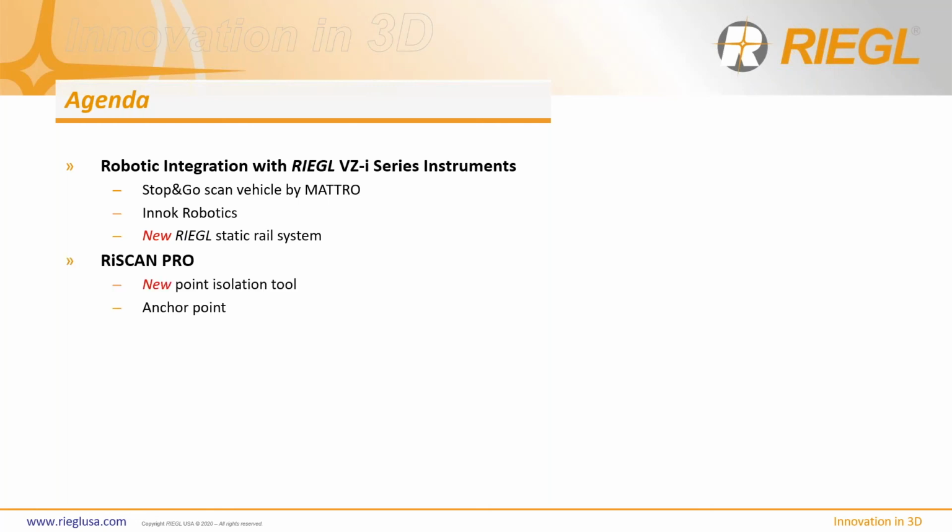Some new updates in RiSCAN Pro. We have two specific names for it, which I'll show you later throughout the presentation, but for now we'll just call it the new point isolation tool, because that's what it does. It isolates points that have only been captured by one scan position, but the tool allows us to expand on how aggressive you want to be with your filtering.